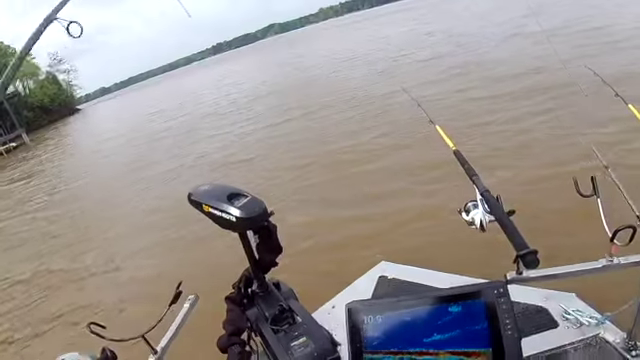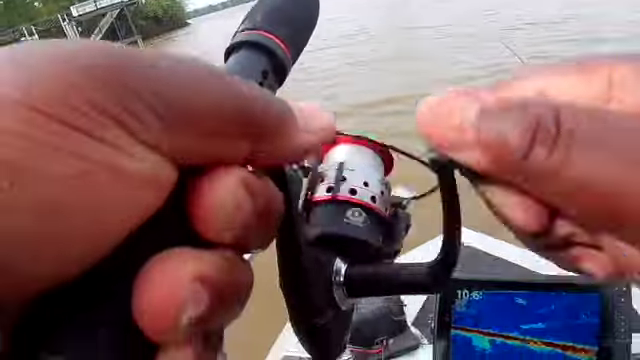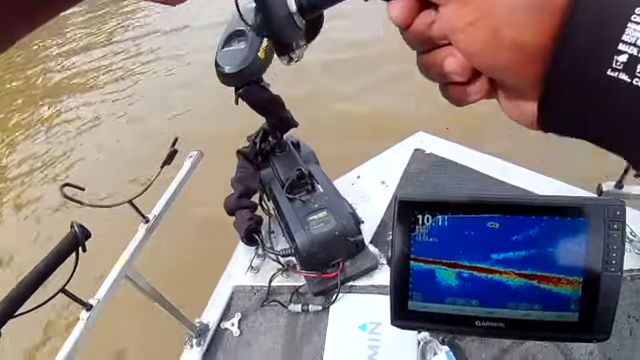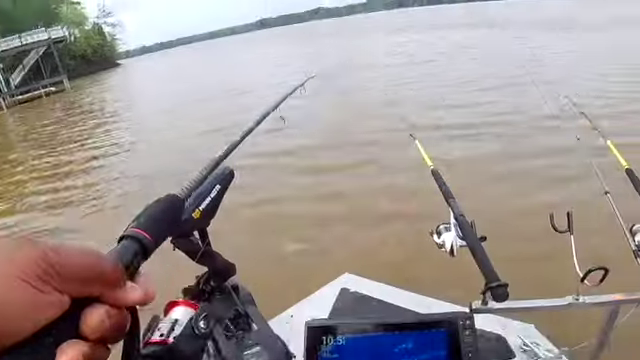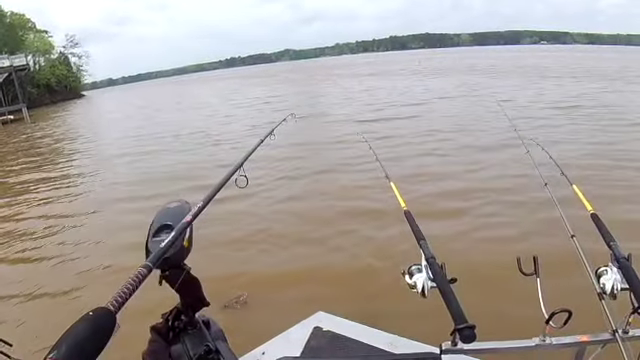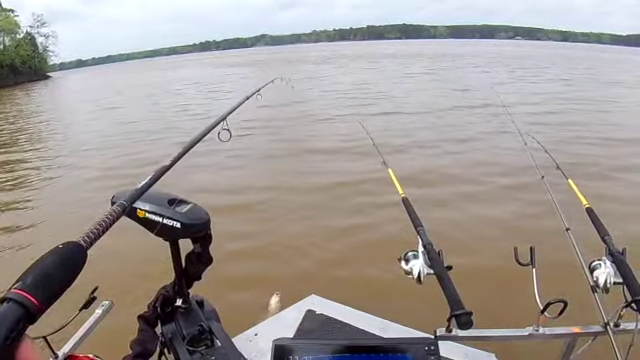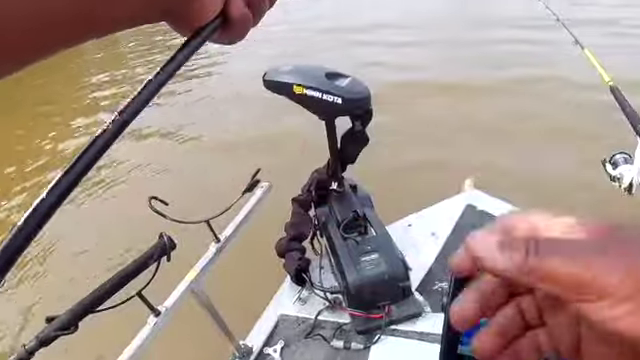Told you I done got on them. Yes, sir. This is a nice fish, too. Come on up out of there, boy. He under the boat, guys. Oh, he pulling good, too. Oh, that's a little old cat. Man, good God. I thought it was going to be a nice crappie, y'all. That's a nice cat, though.